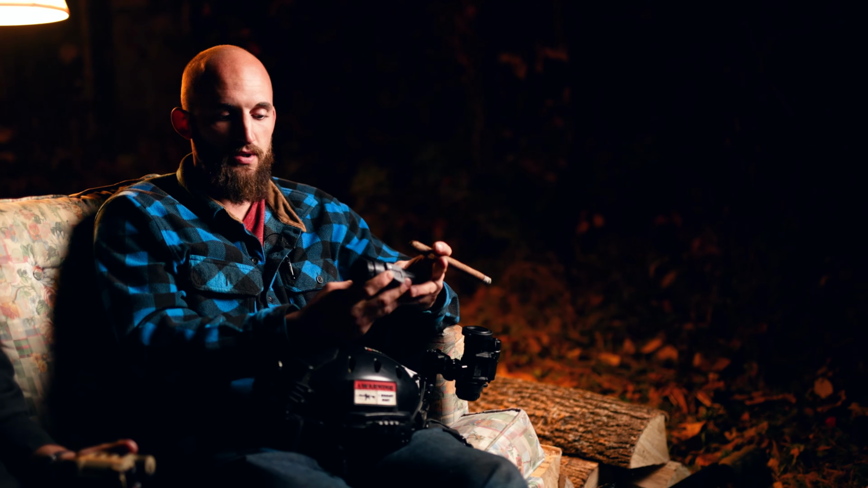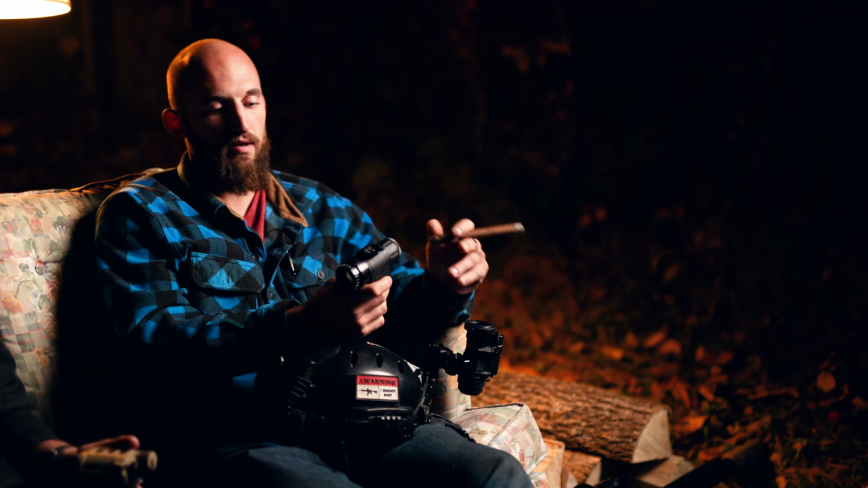It is still 100% functional, as I've been running this thing for many, many hours at this point, and found and shot many, many coyotes and foxes and whatever else you can ever imagine. So it's a powerhouse unit. It's one that people recognize. There are some nuances to how we mount this onto a helmet mount successfully to position it properly.